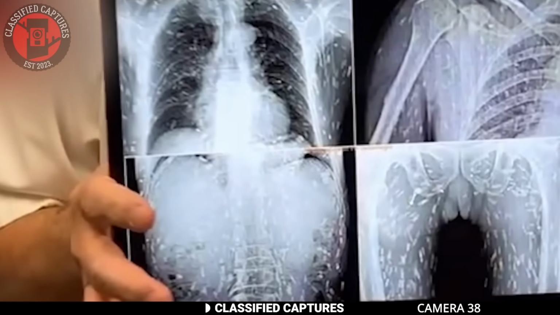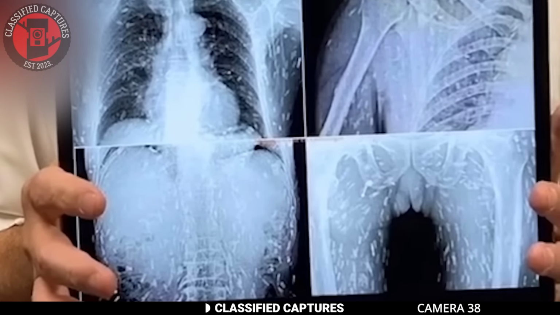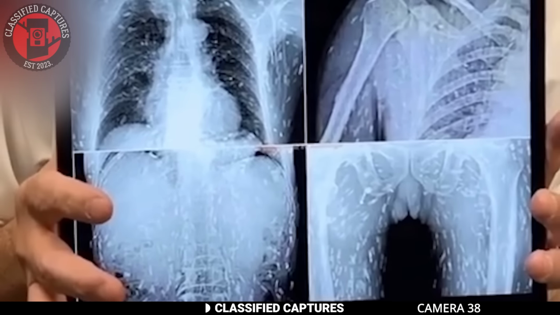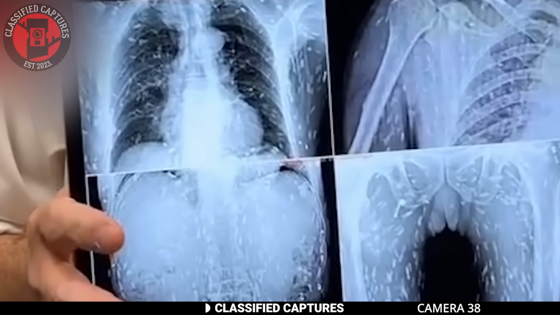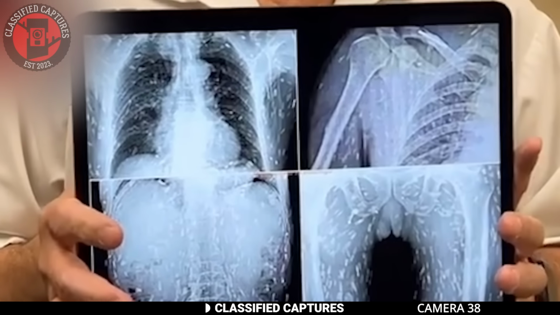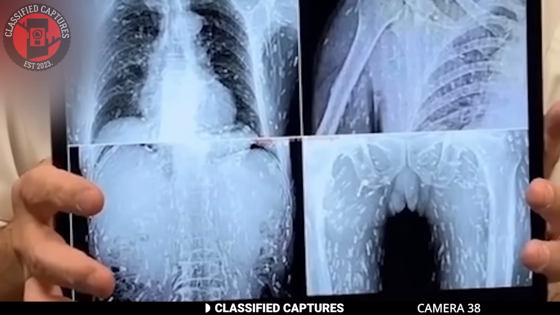This type of parasitic infection, often caused by consuming improperly prepared raw seafood, highlights the risks that come with not cooking food thoroughly. So for all the sushi lovers out there, while sushi can be delicious and enjoyable, it's important to be extra cautious. Make sure you're getting your fish from reputable places that take great care in ensuring the food is parasite-free, because as this shocking case shows, the consequences can be life-altering and downright horrifying.